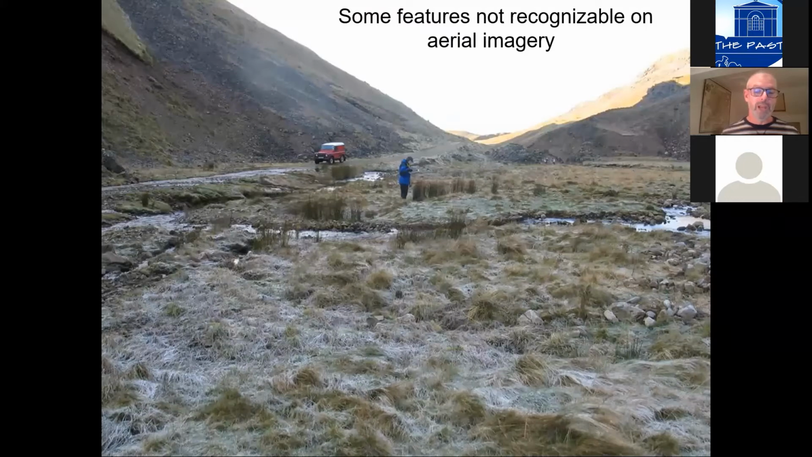Unless you understand what comes first and what comes next, you can't build up that narrative of how a landscape has developed through time. So far from just doing a minor tarting up exercise, we found that we were, in many cases, almost starting from scratch, but not quite, because we had the benefit of the aerial imagery.